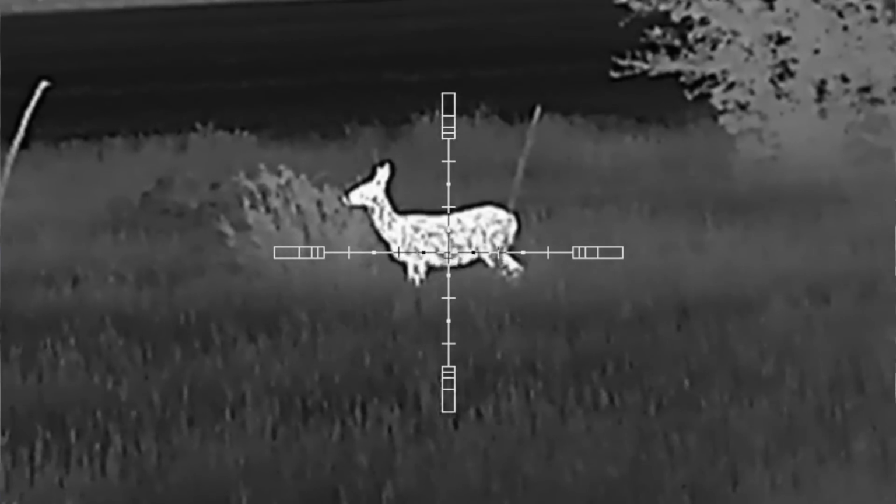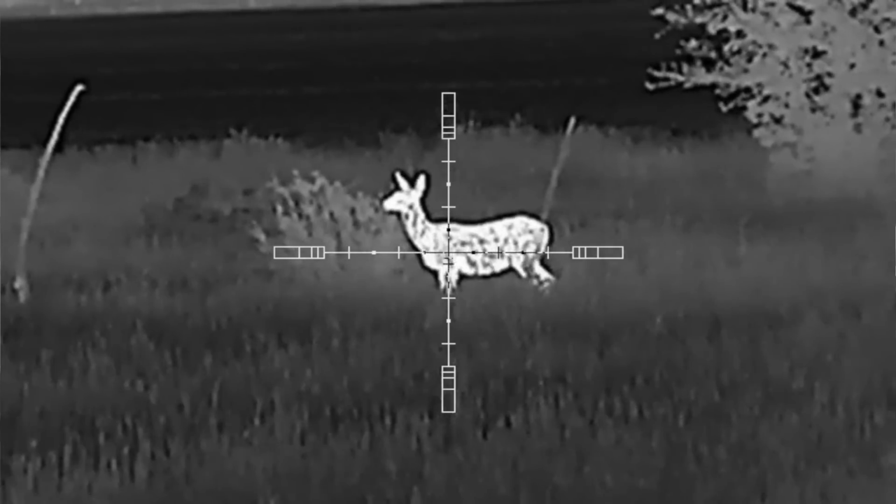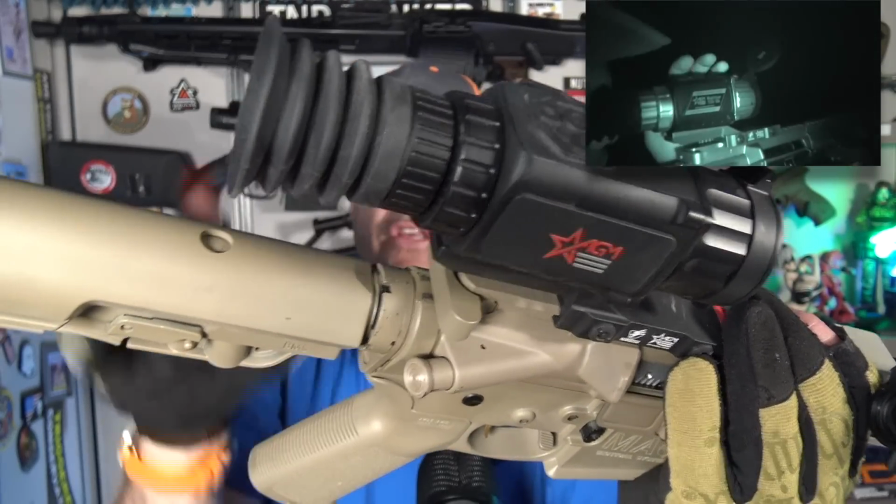Okay, super quick, and I don't want to make this boring. I want to make it fun and interesting as always when I do stuff. This is a bellows.